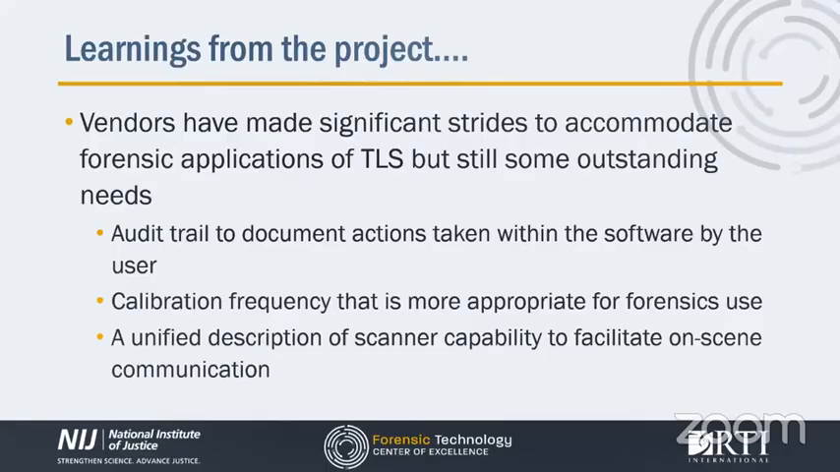And a big one is a unified description of scanner capability to facilitate on-site communication. There is often a huddle when we have a major incident and we have all these different agencies coming together and everybody brings their own kit and their own scanners and their equipment, and we all have to get together and figure out between all the different manufacturers what settings are going to be as close as possible to each other between these different manufacturers' equipment so that we're all getting as near point density as we can for the project at hand.